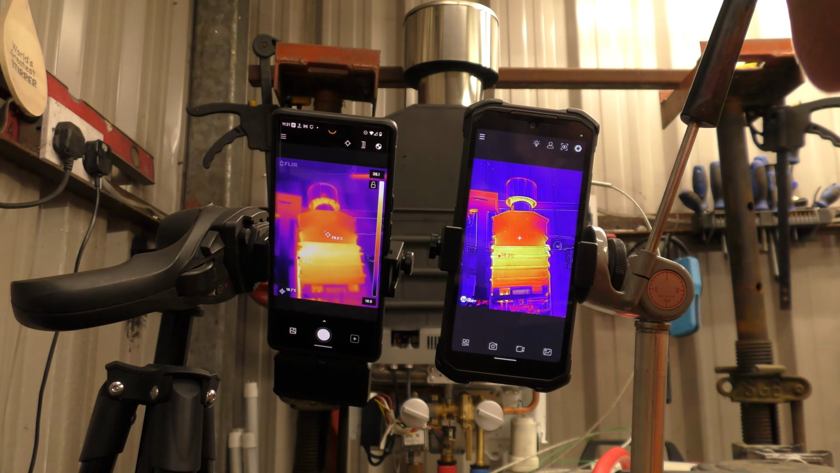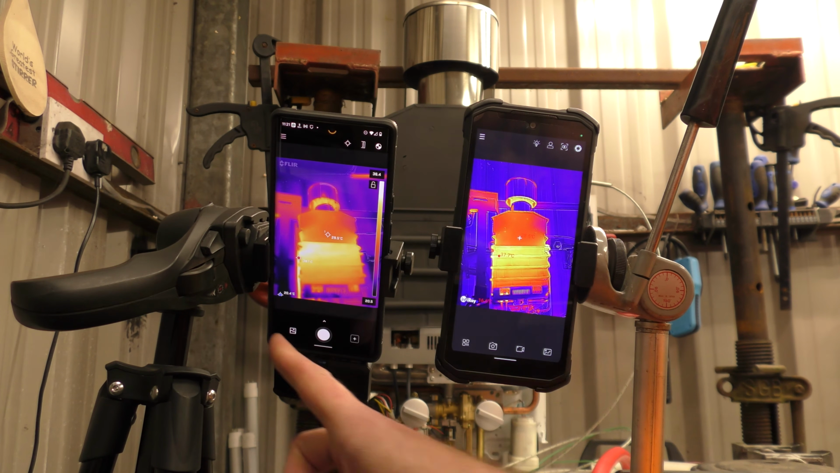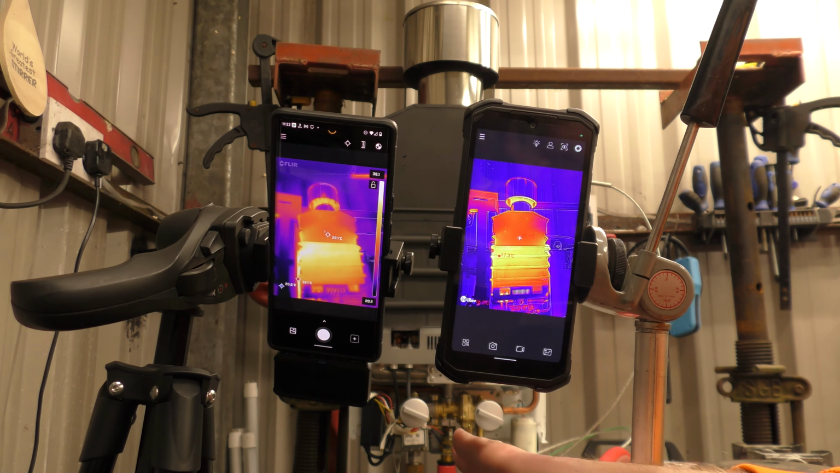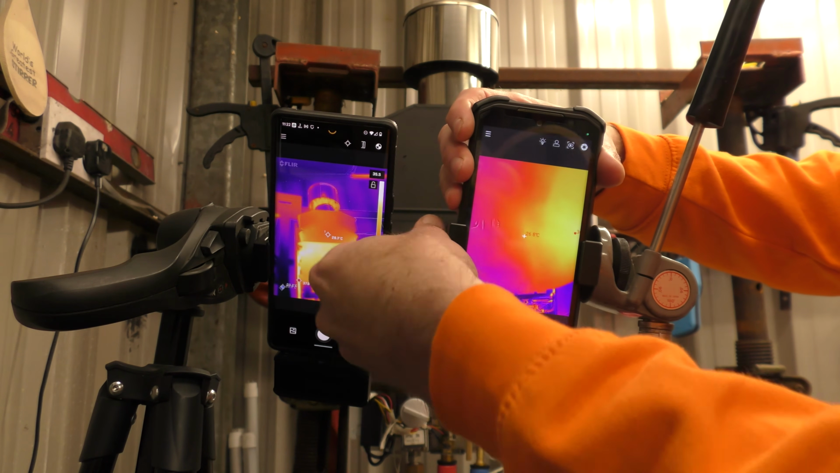Right, they're nearly in the same spot. So one says 28.8, another one says 28.8. So they are basically giving exactly the same readings for the same temperatures. Hotspot 37.9, hotspot 37.9. Cold spot kind of wibbly wobbly, flying all over the place around 20, and kind of staying at 16, whatever it can see. Probably slightly different field of view for the other one. Right, let me take us back over to civilization.